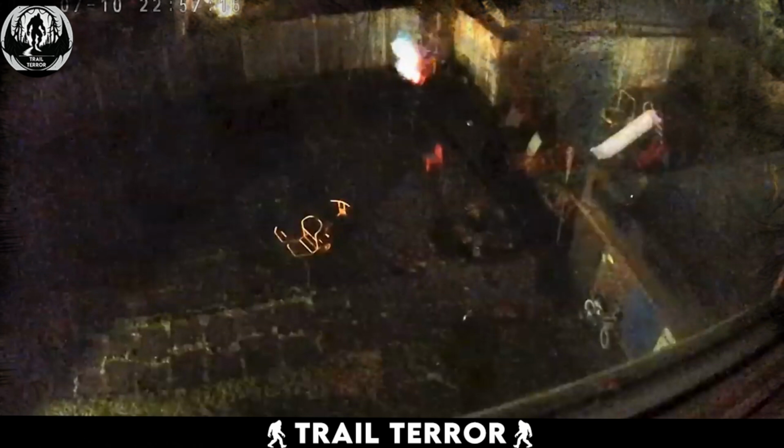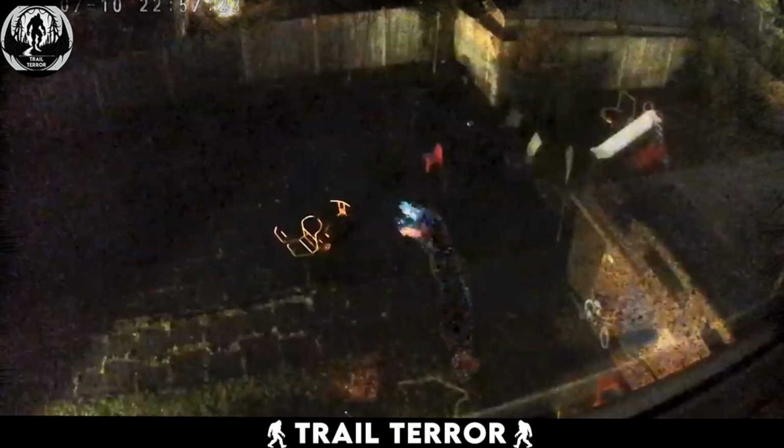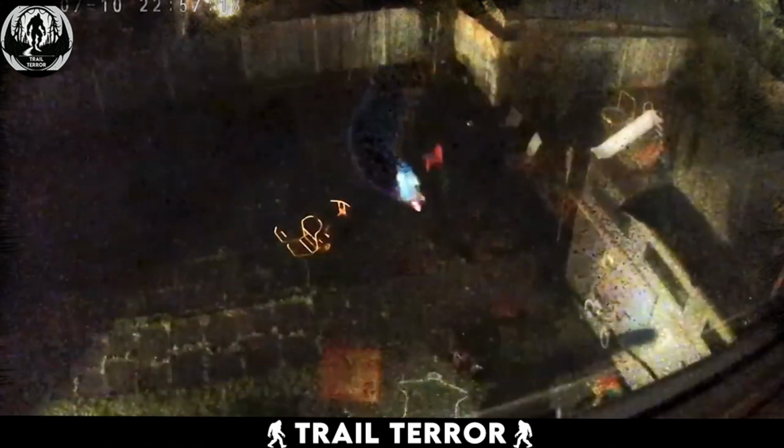Initially, it seemed like a piece of paper or something similar caught on fire, and was floating around in the wind. But what made this sighting particularly unusual was the way these lights moved and how they emitted different colors. The homeowner mentioned that this wasn't the first time they had seen such lights in the area, suggesting that this kind of sighting was rather common. After watching the video, it makes me wonder whether what we saw might have been a fairy, just casually fluttering about in the backyard.